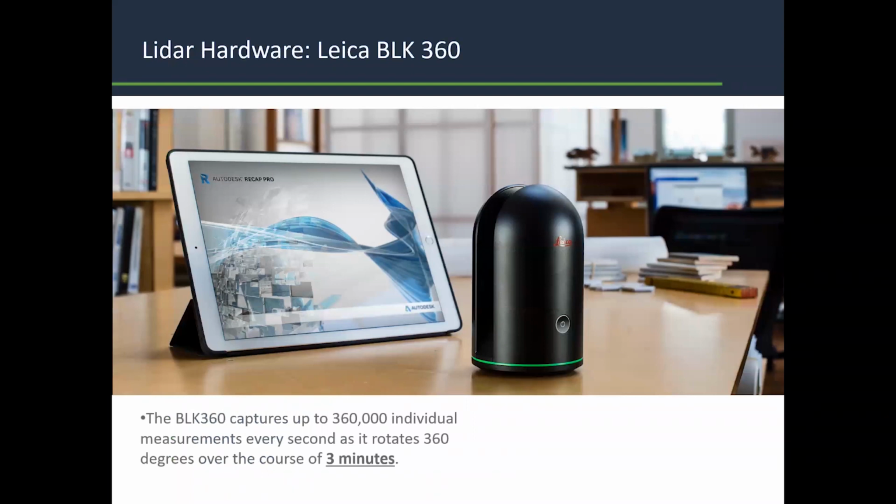So again, on the hardware side of things, what we did the laser scanning with is the Leica BLK 360. I'm not going to go into a ton of detail on this hardware, just illustrating how compact this unit is. You can see on that screen capture there's one button on this device, but it captures 360,000 points a second and does a full scan in 3 minutes. So you can cover a lot of ground really fast and capture a lot of data.